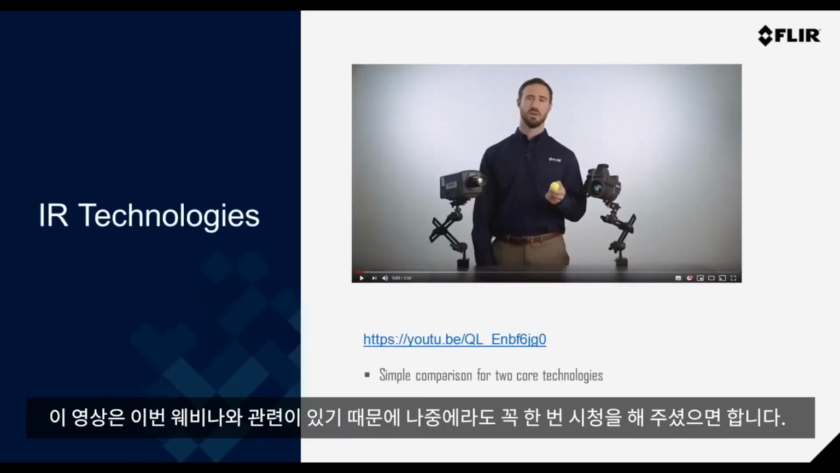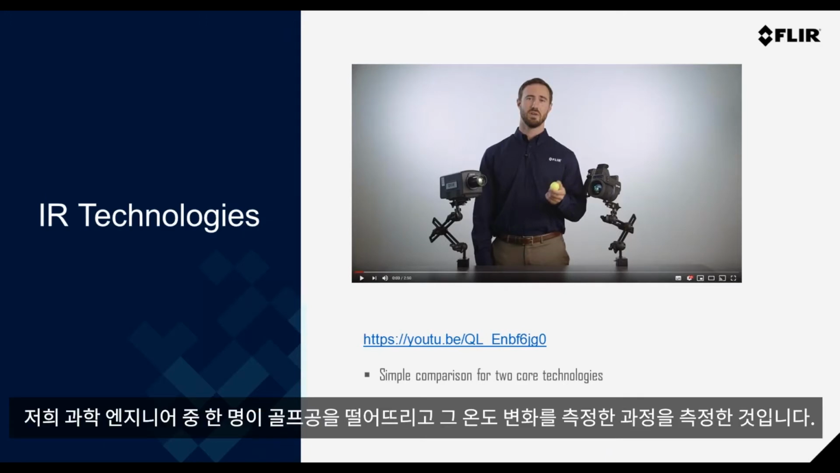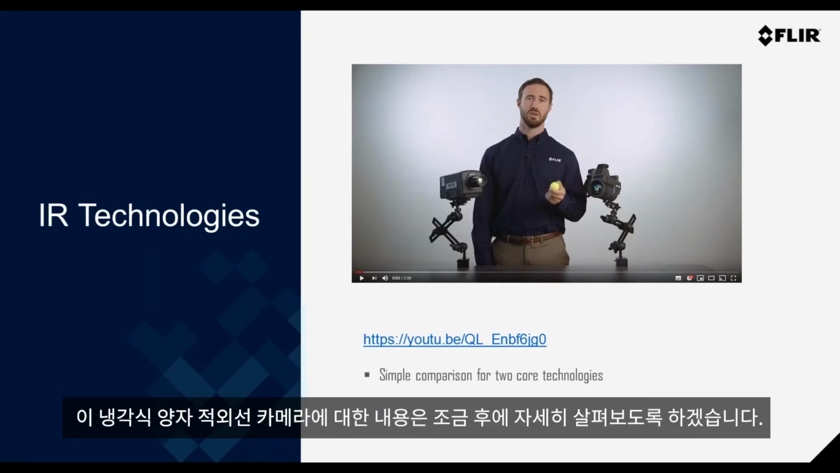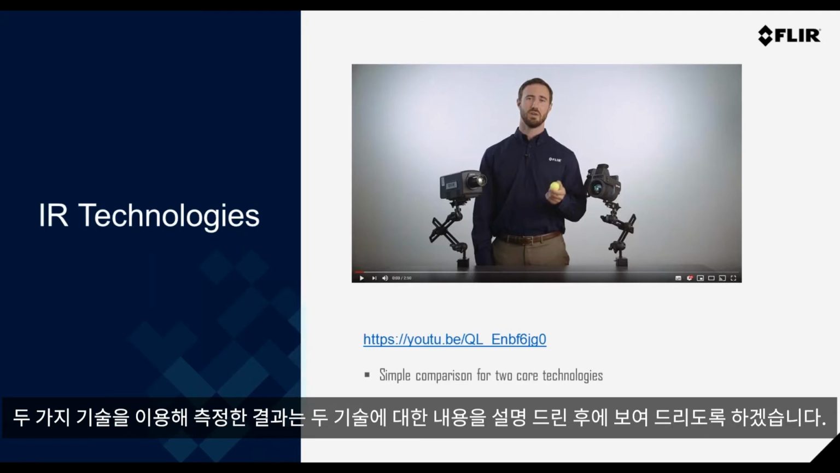Now, this is certainly a good video to look over after the webinar. If you search it on YouTube, it's one of our science engineers, and it performs a very simple measurement, dropping a golf ball and trying to understand the temperature of the golf ball itself. Here you can see the two different technologies. On the left, he has a cooled quantum infrared camera. We're going to be talking about this in a bit more detail. And on the right, he has what we call an uncooled microbolometer. But I'll show you the results of this right after discussing the two applicable technologies.